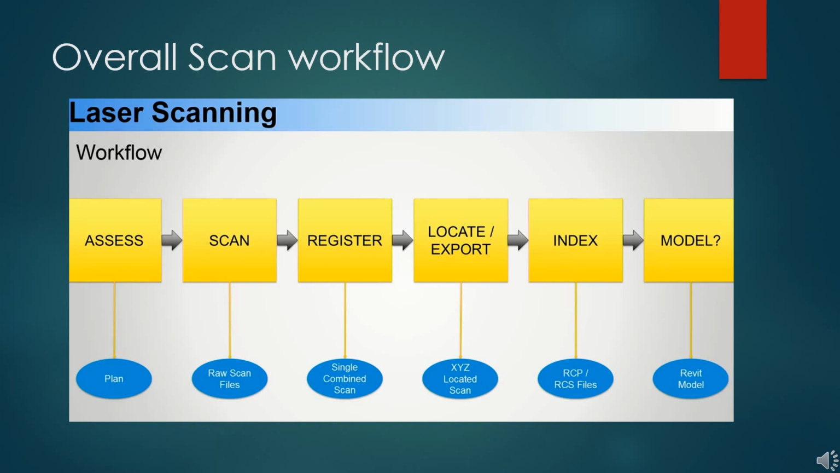The next step is to scan. So the scanner will pick up raw data and it will go into a hard drive. After they have the raw data, they have to register it, which means they're stitching and combining the raw data files. Typically what happens is the surveying company will have markers taped on the location where they're scanning, or they have associated software within the scanner or outside of the scanner to combine everything together.